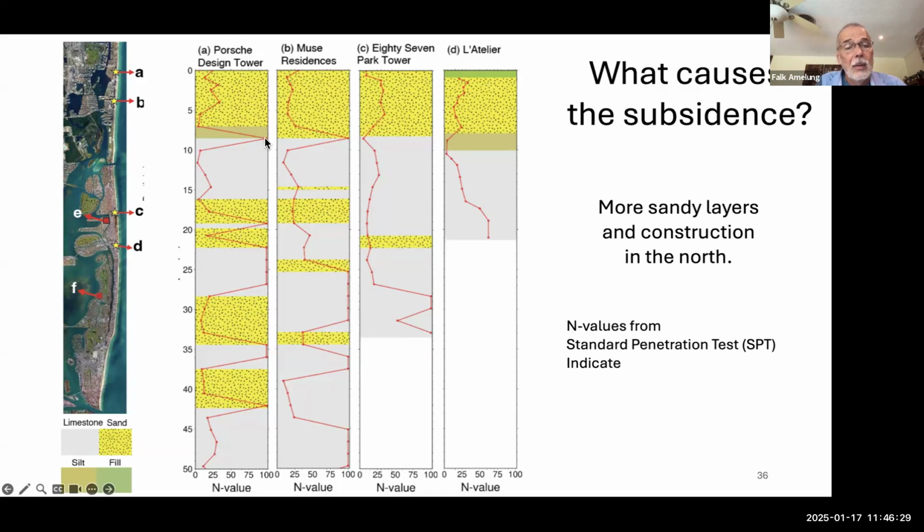The N values, so the standard penetration test, the engineers, of course, know it. What is done there is you essentially hammer into the ground, and you see how many hammer blows you need to get through the ground. If it is hard rock, excuse me, if it is hard rock, you need to hammer much more frequently than if it is soft rock or sand.